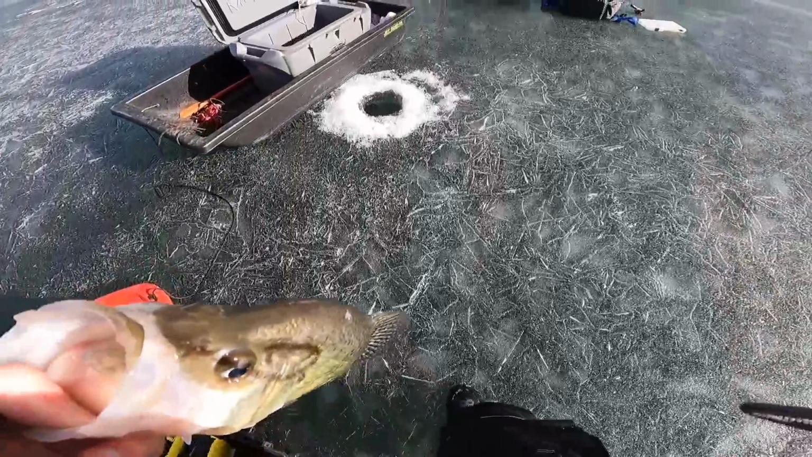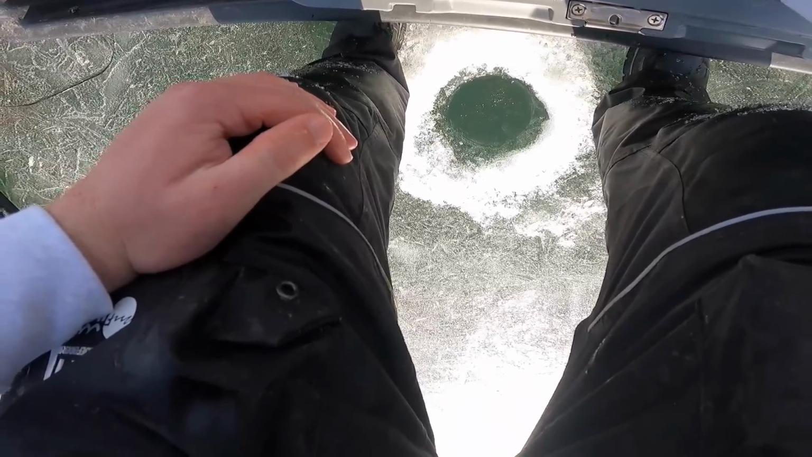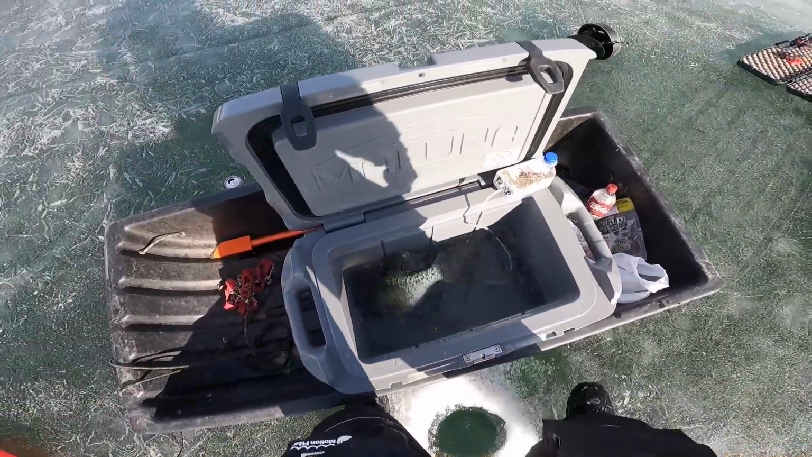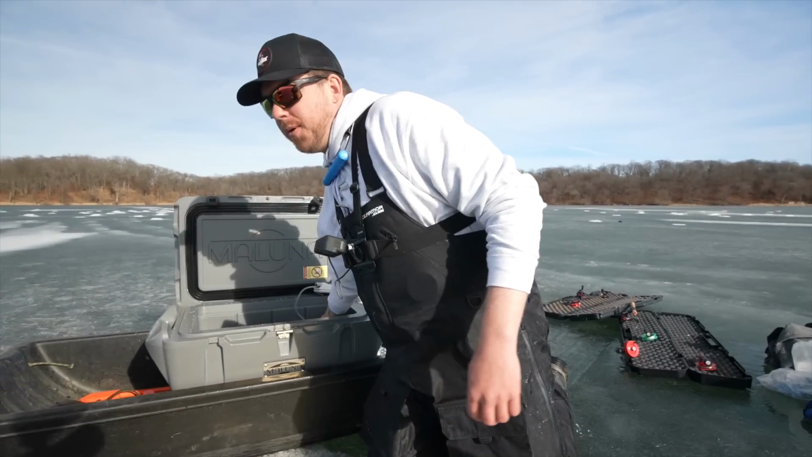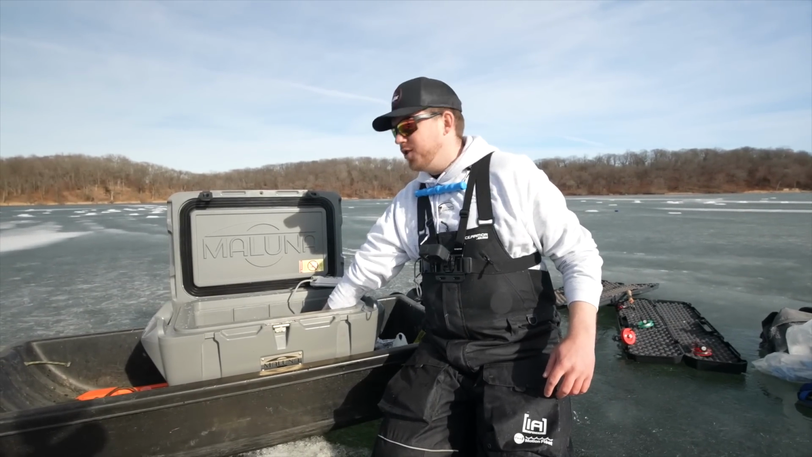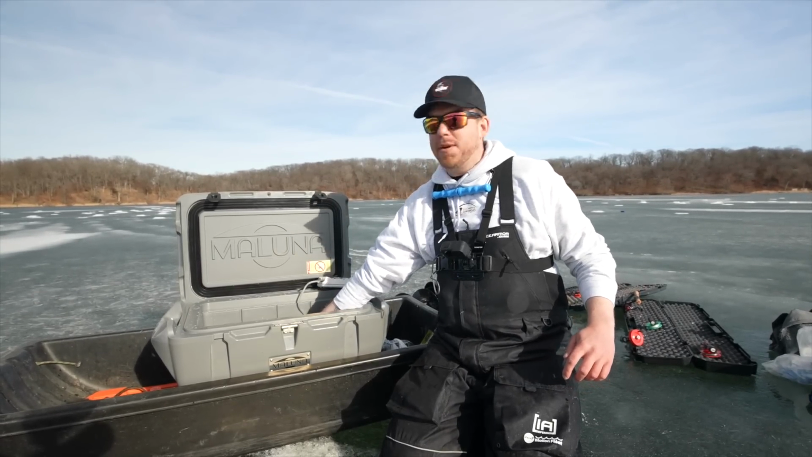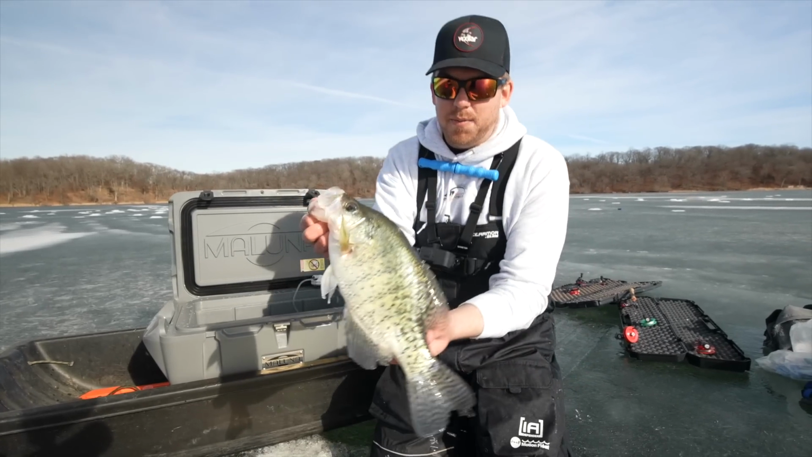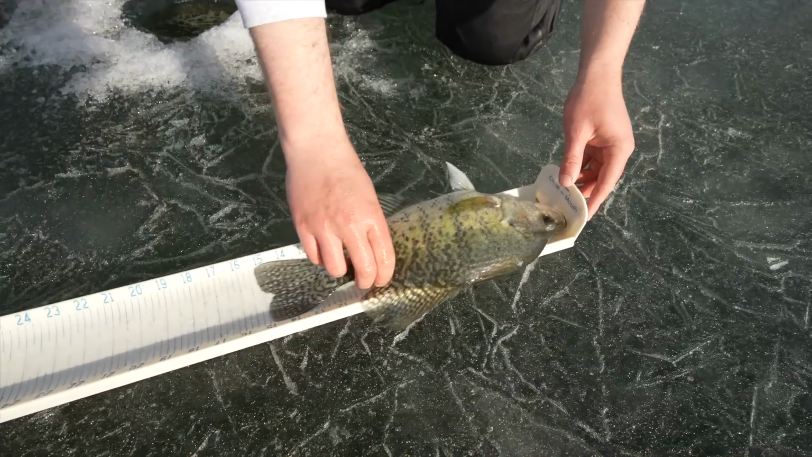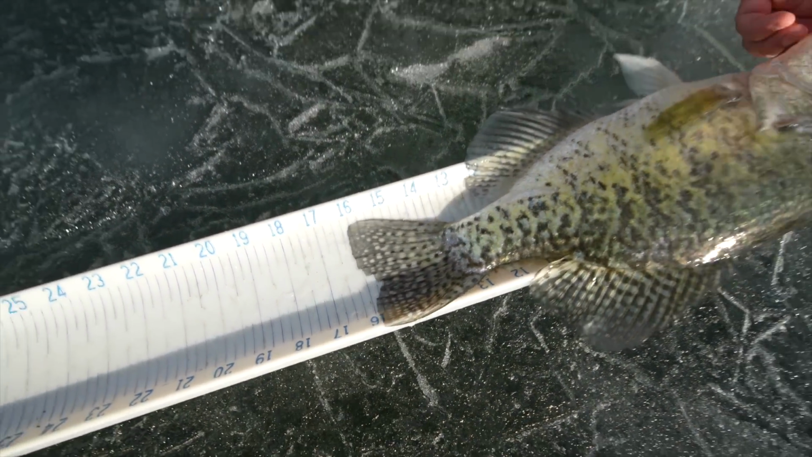We set this up because we knew we'd get some real big ones. I'm just gonna set him in there and let him hang. Yep, he's all pissed off. Okay, so I just popped that one. We brought the Maluna out and put some water with an aerator in it just so that I can get the camera settings ready for Griff if we catch any great big ones or if I do. But pop this one, another really nice one, about 15 and a half.